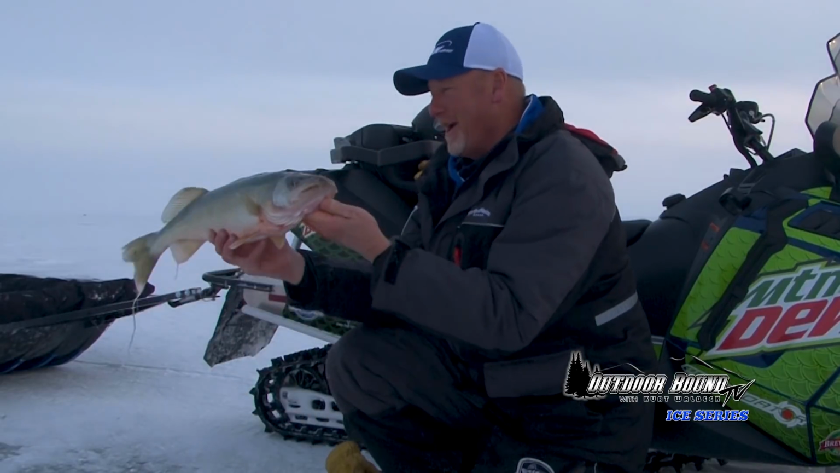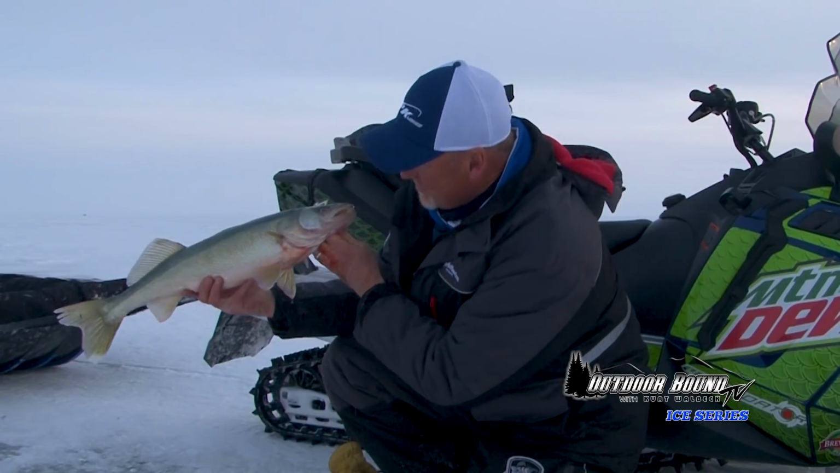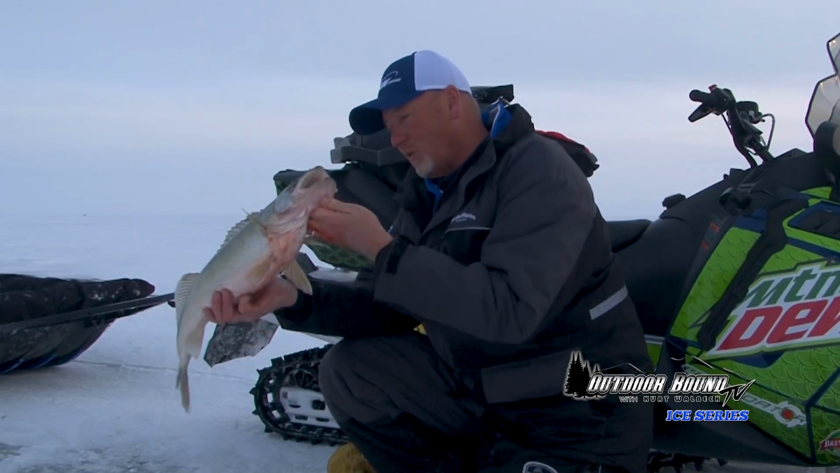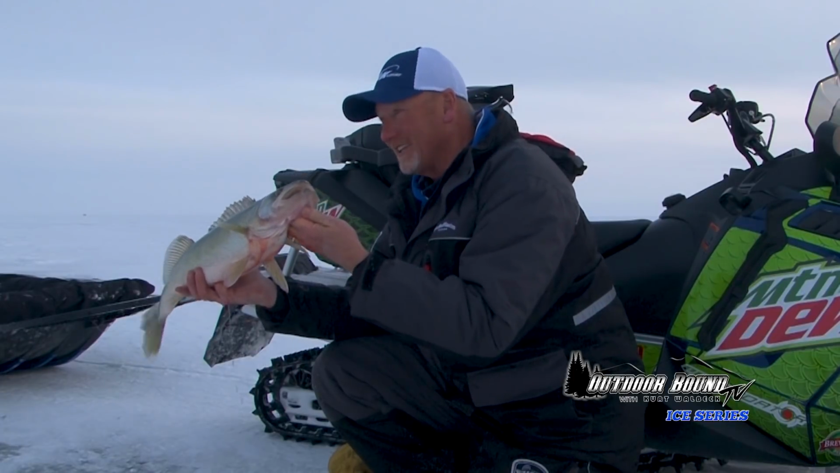Look at that monster greenback walleye. Look at the emerald color to him. Just a gorgeous, gorgeous fish. Look at that. He's probably got to be 24, maybe 25 inches long. Super fish. We're going to get him unhooked and get him right back in the water.